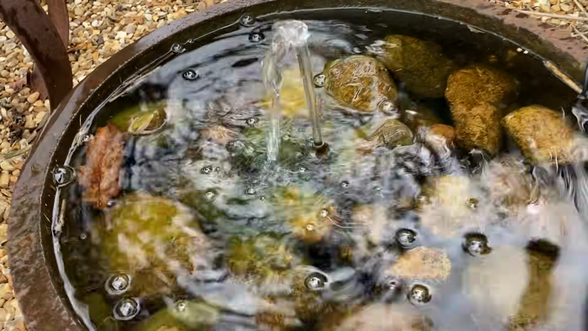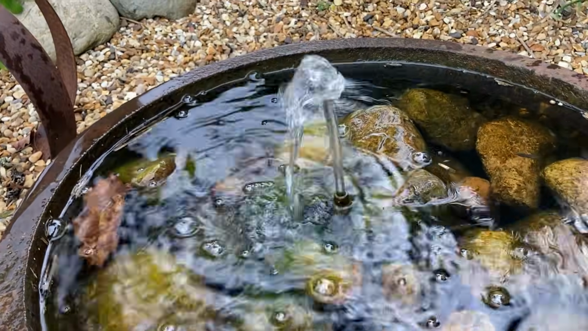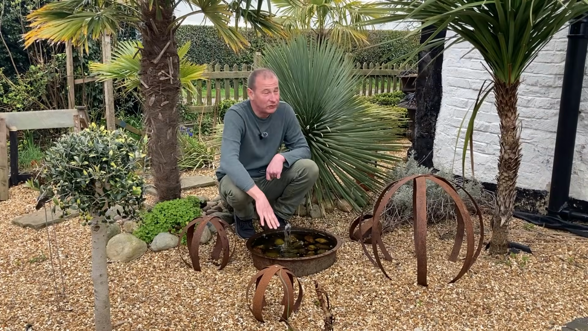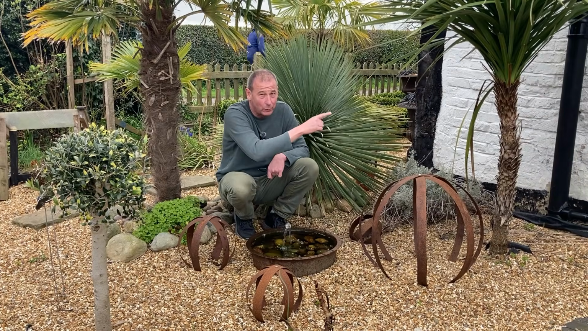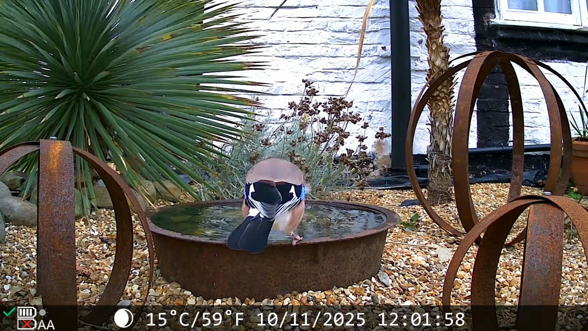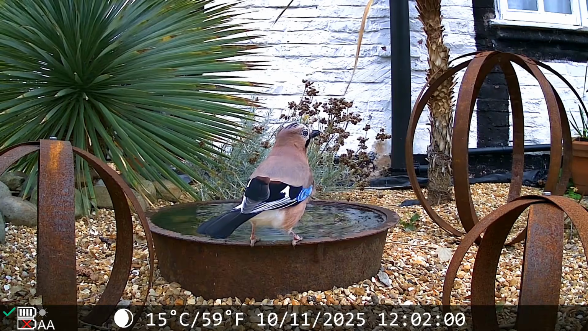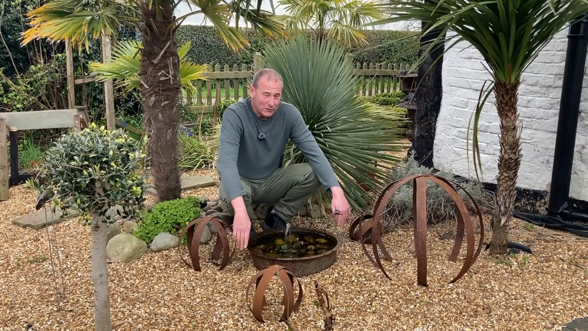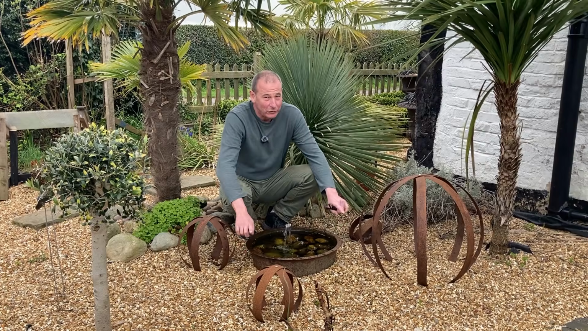It's a very dull day here. There's no sun at all. And yet that's bubbling away quite happily. What's lovely about this is it's right next to my kitchen window. And when I look out in the morning, inevitably, there's a bird bathing in here, splashing about, flapping its wings and having a drink. So this is my first little water feature that I wanted to show you.